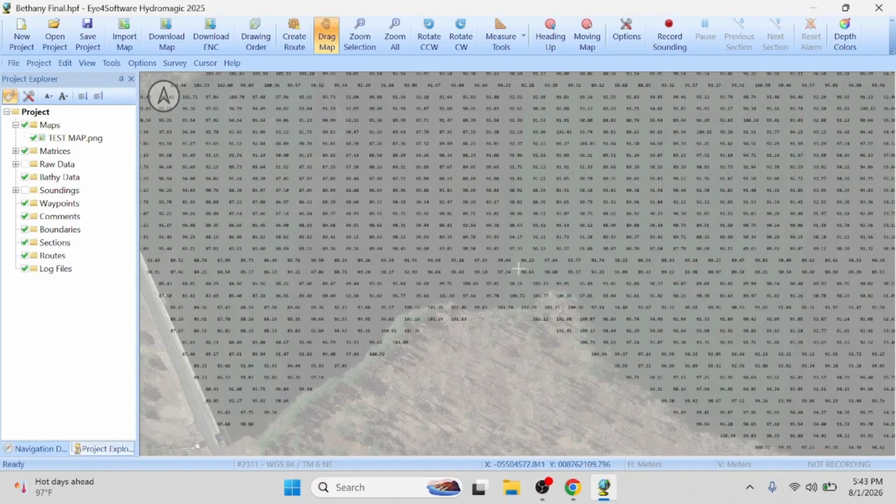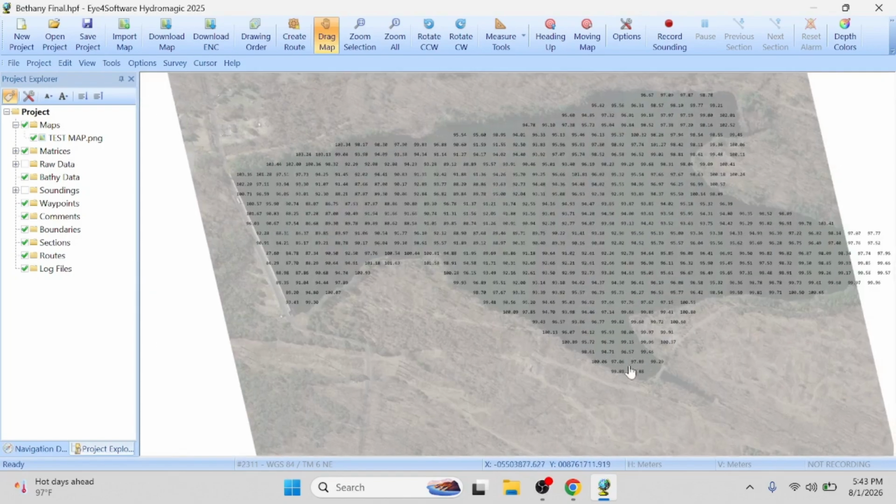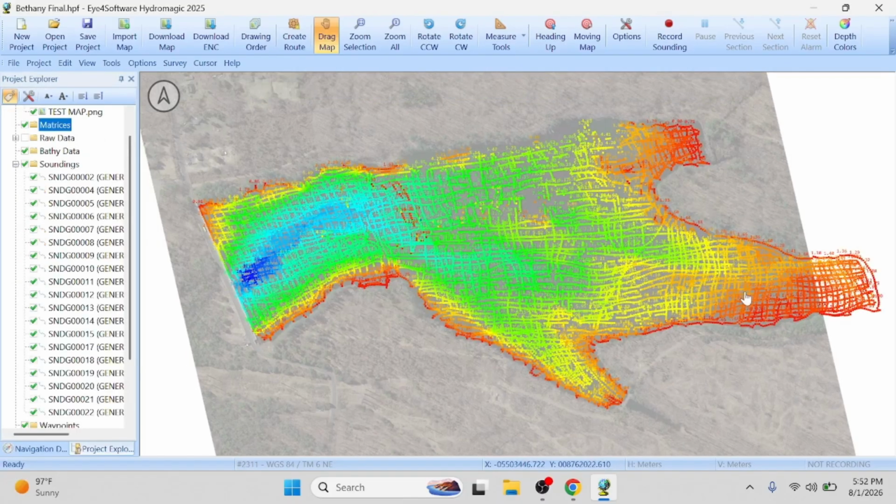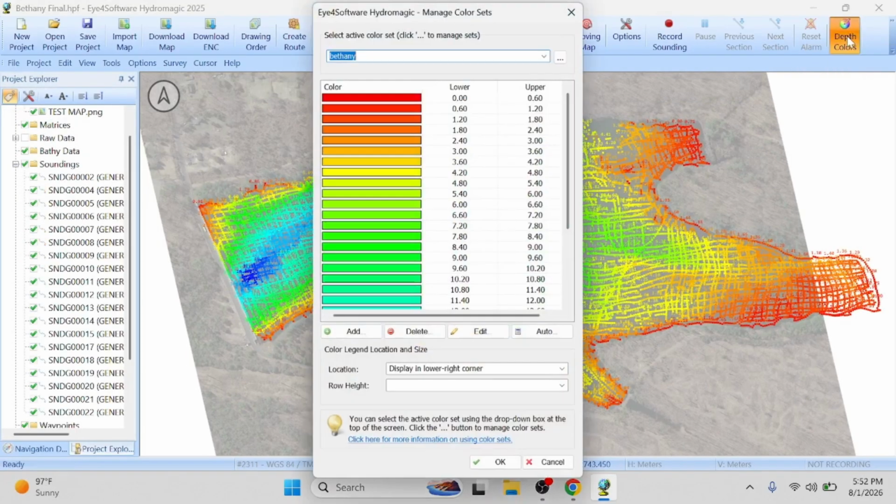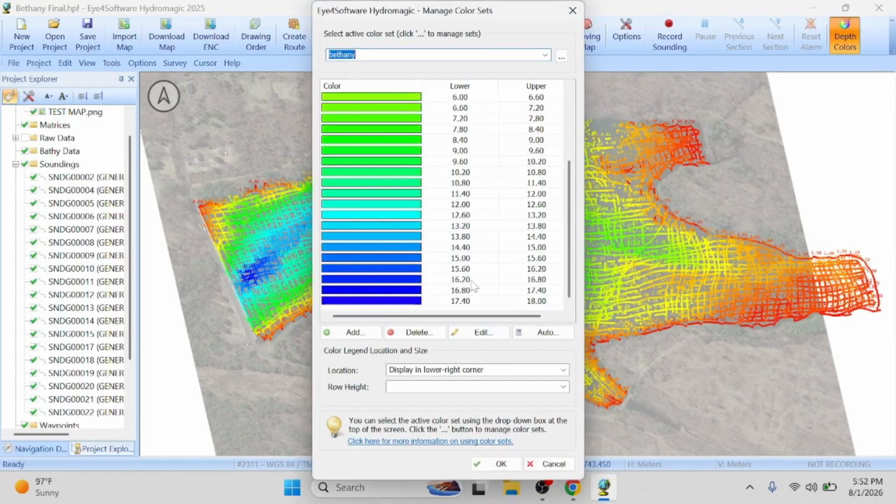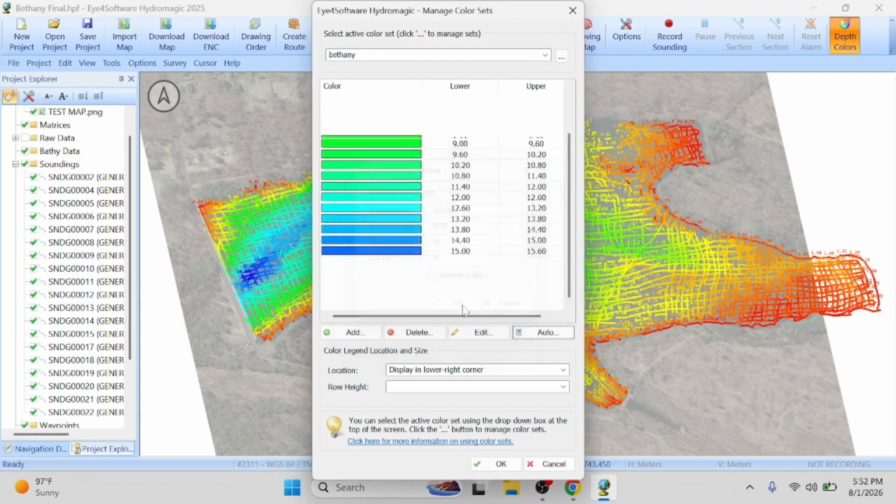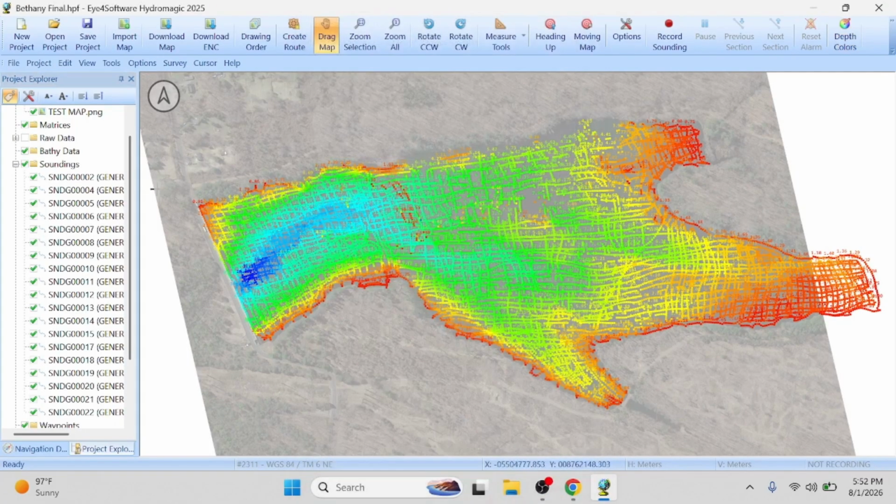We have all our depths, and we fixed our colors. I saw some pretty deep depth, so I altered this. I went in and made it 18 meter max, 0.6, and we're looking good on that.